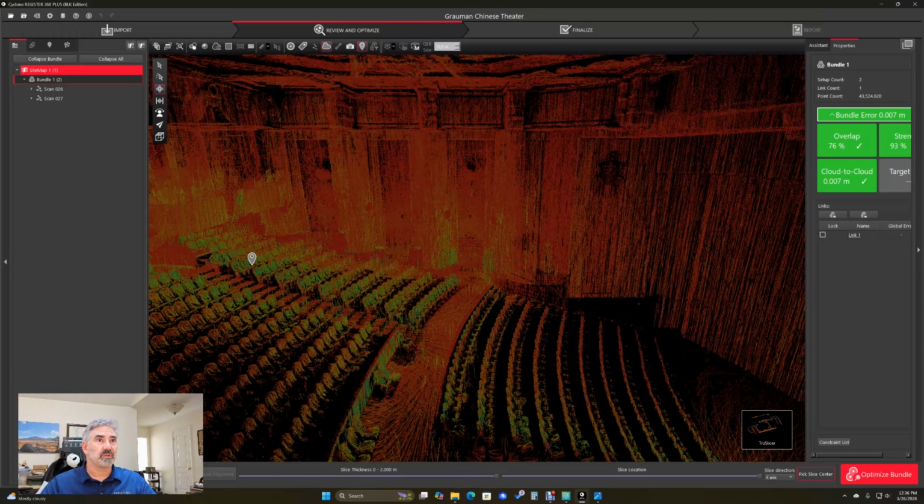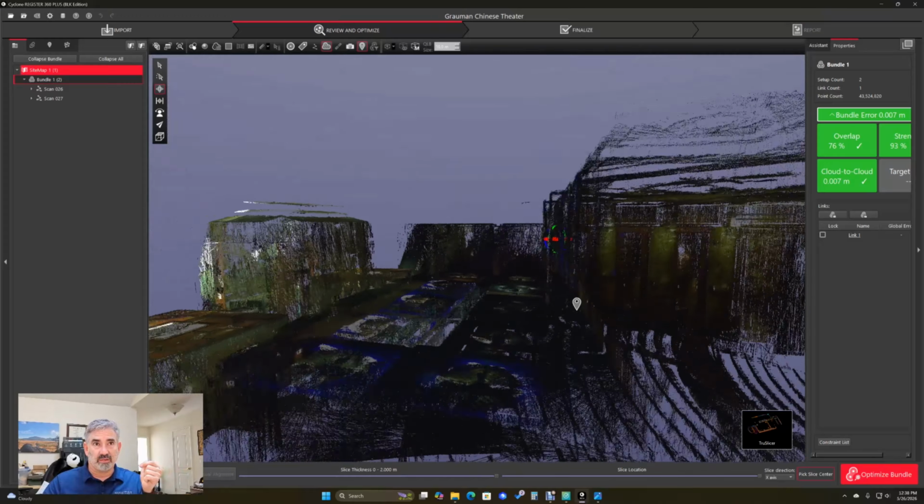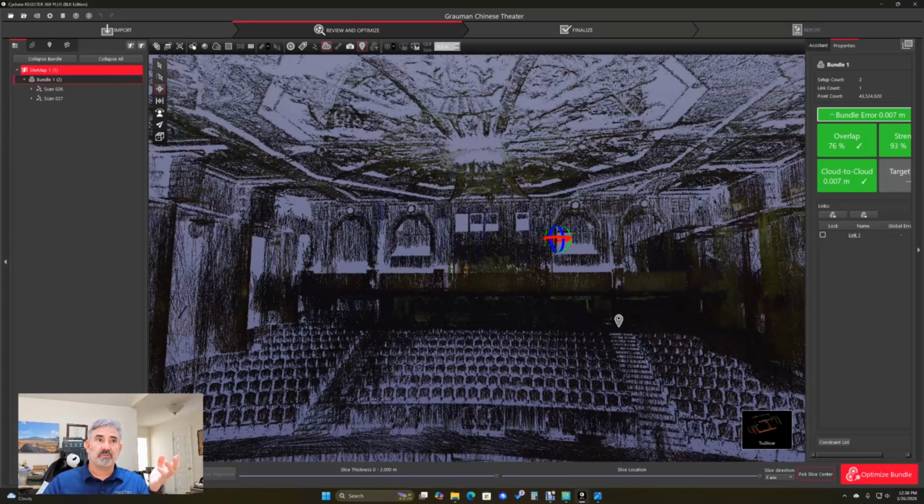But that's about how this works. We did this whole scan in about 5 minutes, just walking around, and this could easily be converted into CAD or Revit for a quick and dirty model.